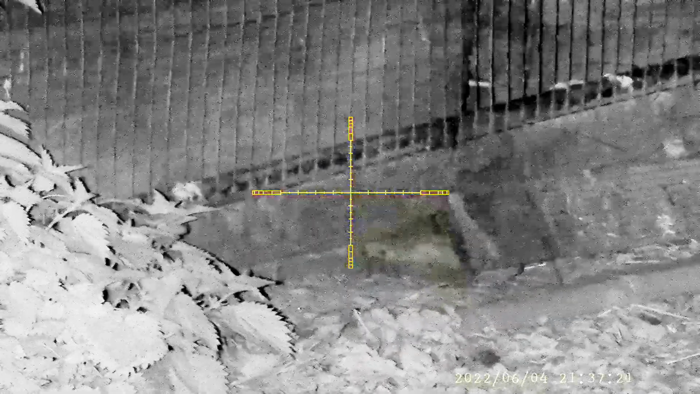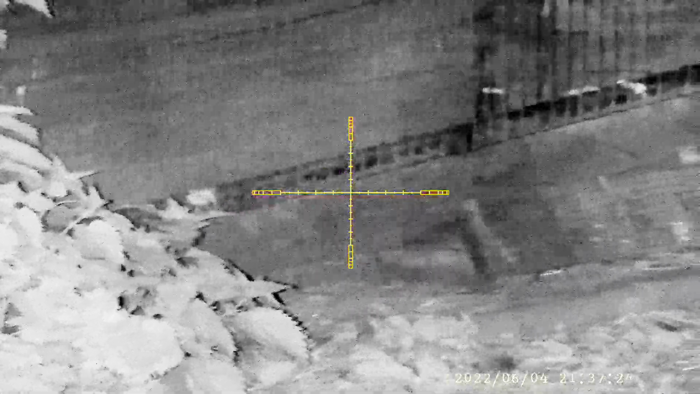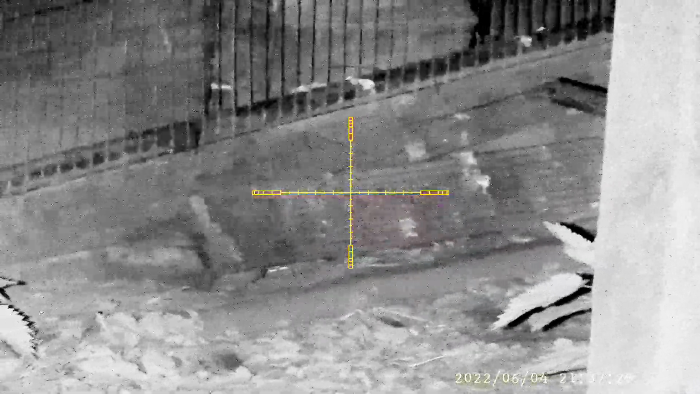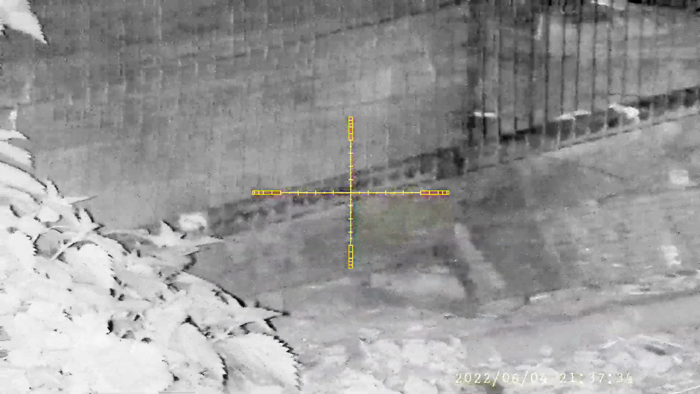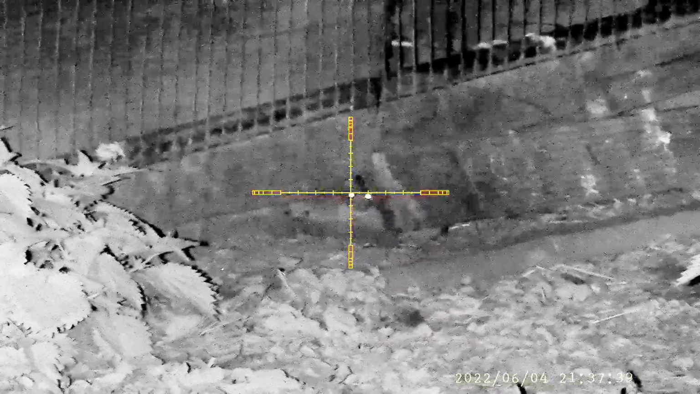This far, wasn't expecting that one. The nettles are pretty dense now. It is limiting where I can shoot. There's some shots that I have taken where the rats were in the nettles, and I was able to pick them up, but only after I'd used the thermal to find where they were. But it's still a good night.